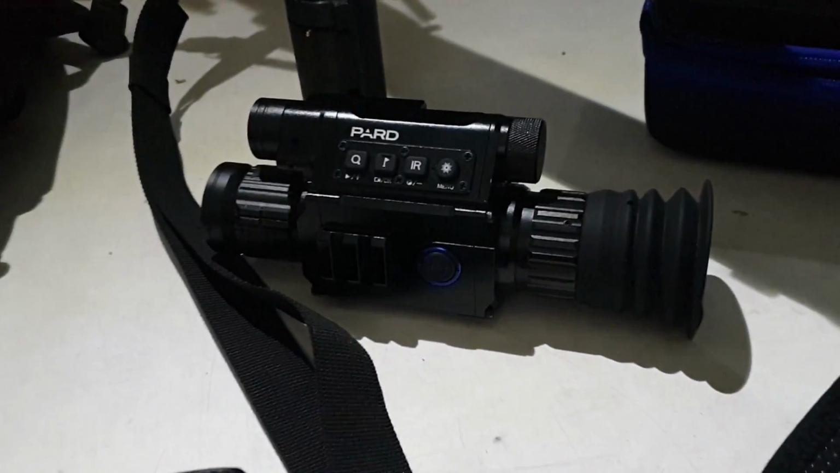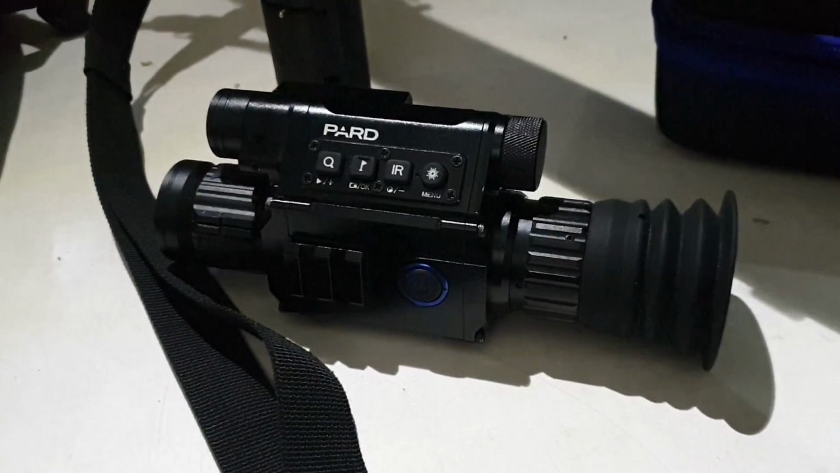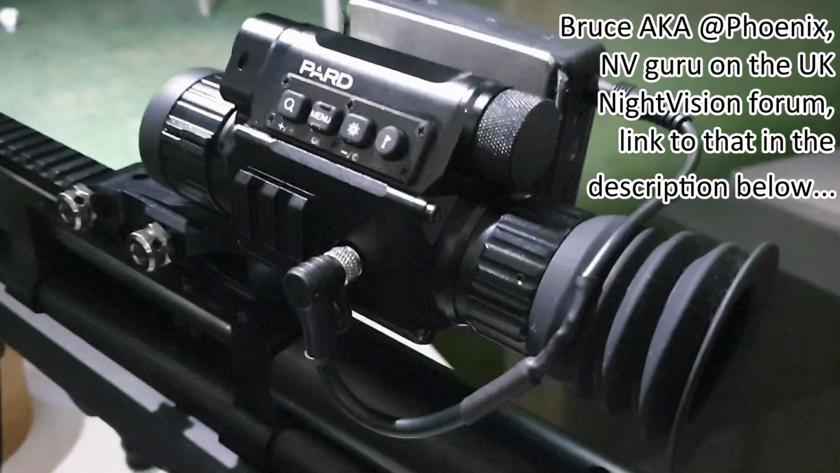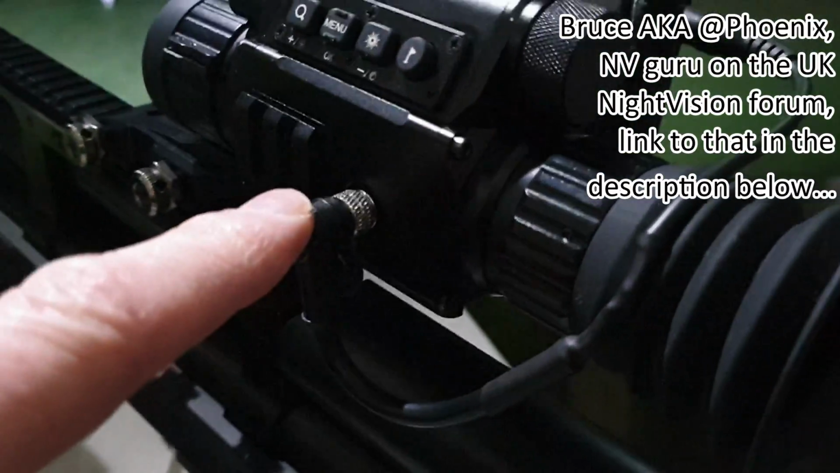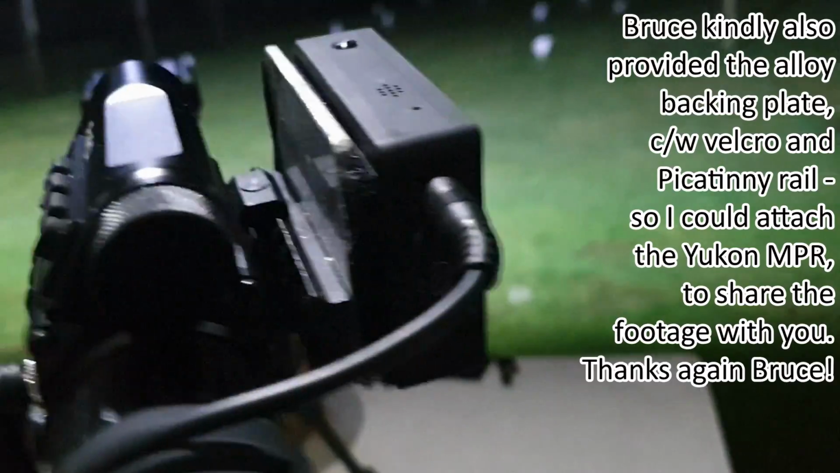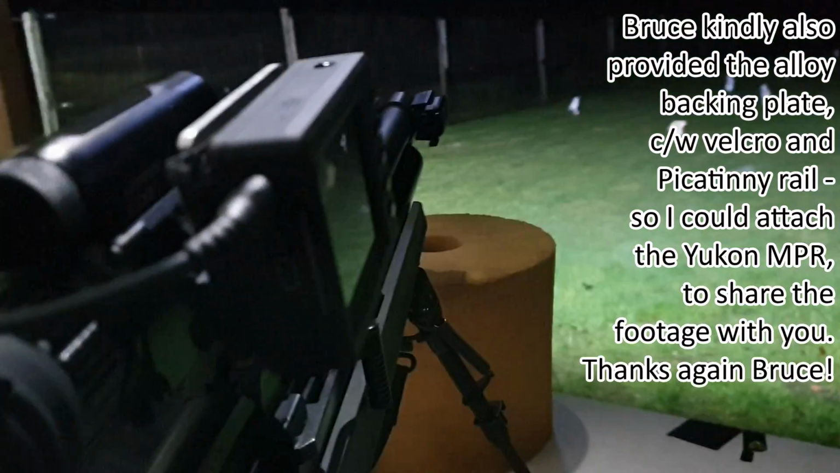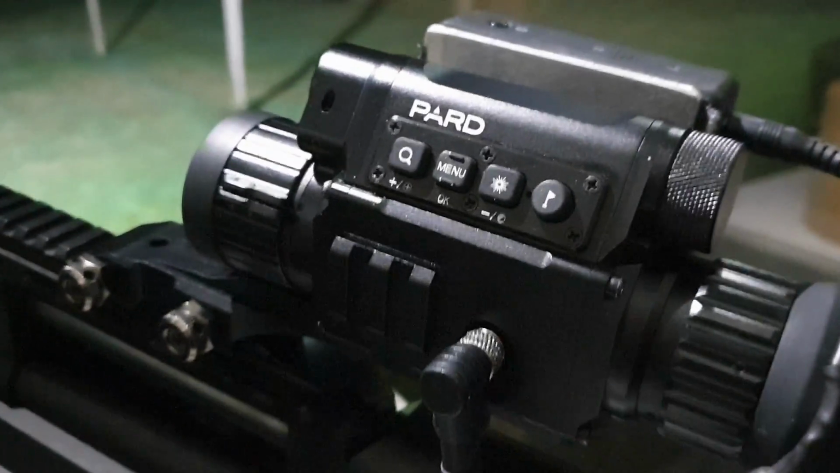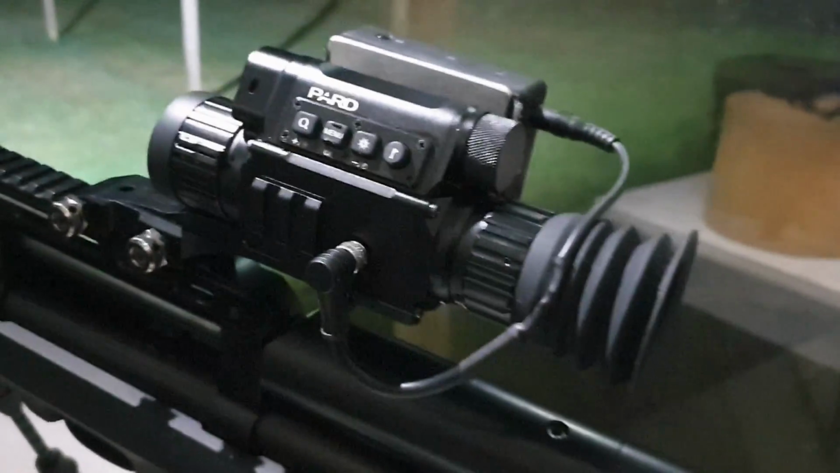So here's the PARD 008 LRF I've just taken off, and its sunshade, I don't need that at night. Here is the PARD SA25, and you'll see I've got Bruce's fab cable connected up, and on this side I've got the Yukon MPR recorder. So I've been recording my zeroing tonight, so hopefully I'll splice it in. Yeah, fantastic bit of kit.